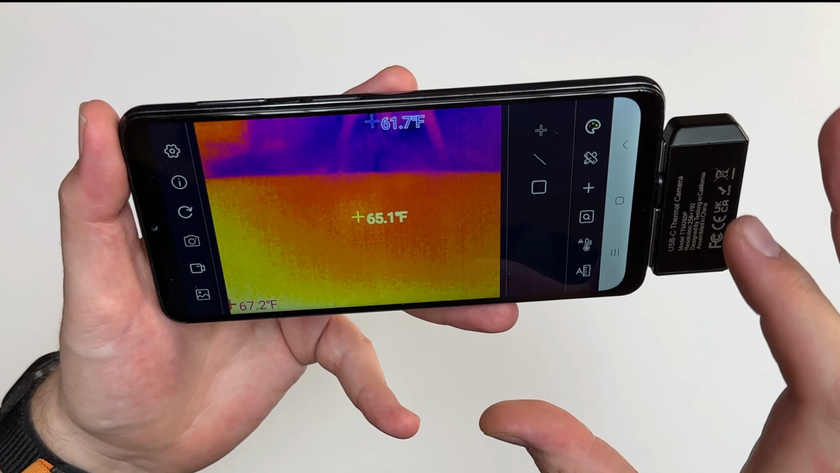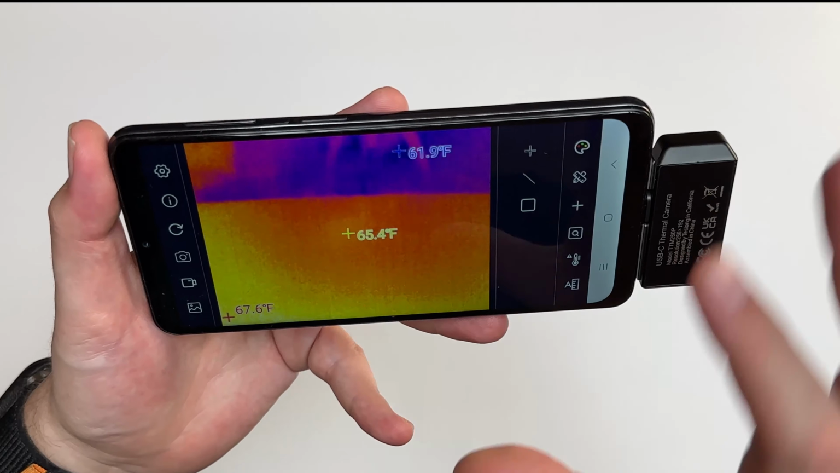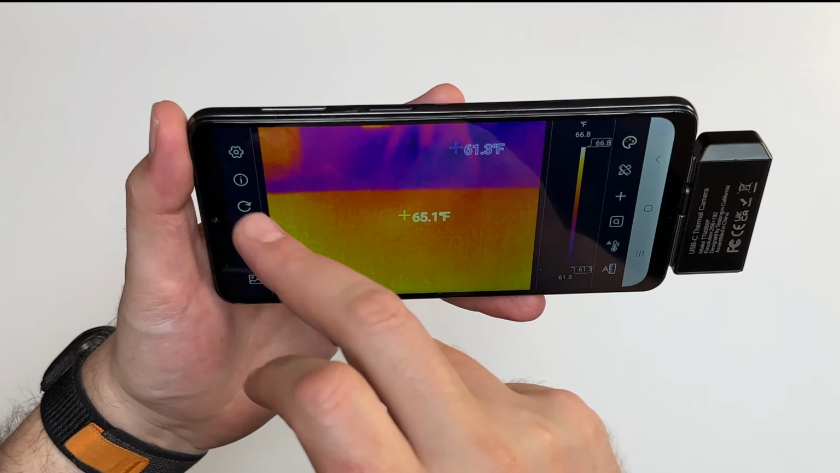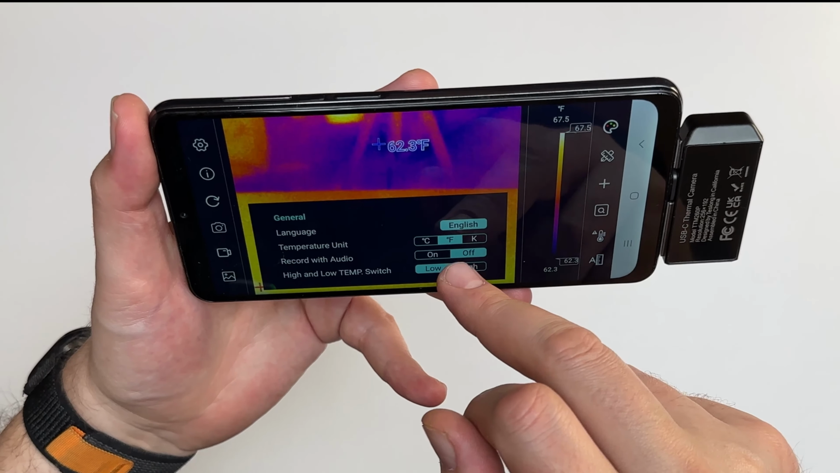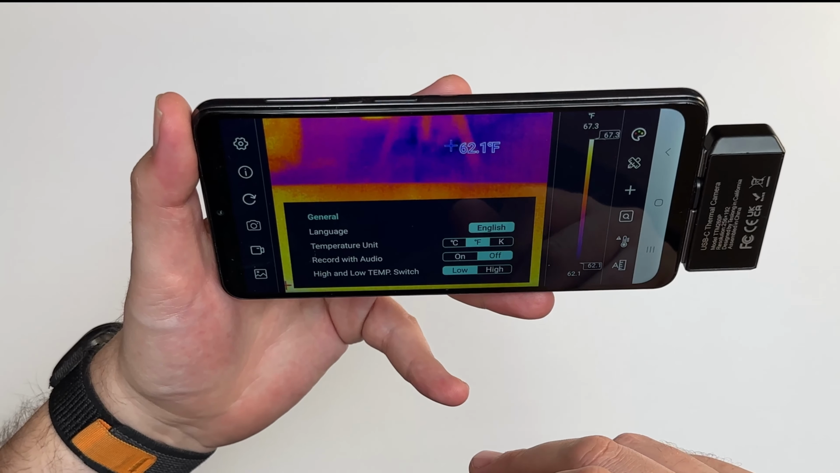There are some other settings that you could do, but I'm not familiar with a lot of this stuff, so I'm not even going to attempt to try to teach that. But it is there. You could also go in and change some of the settings here. Like the temperature, it was a default on Celsius, and you could go in and change it to Fahrenheit. You could also change it to Kelvin.